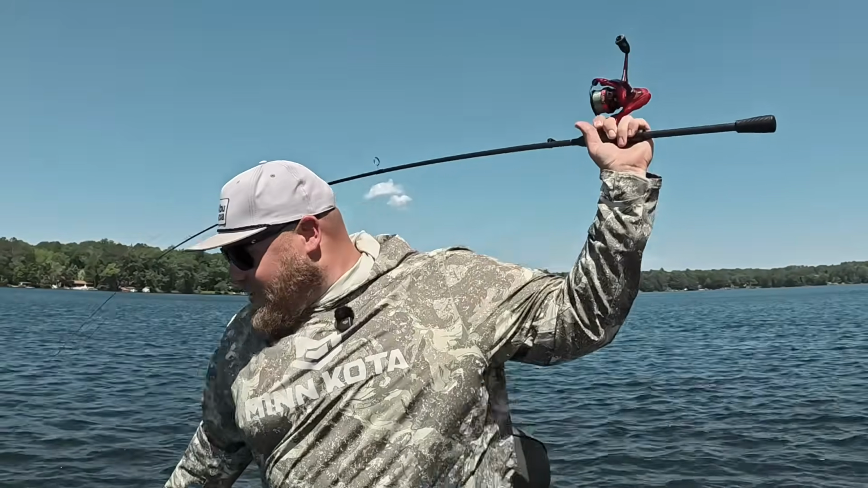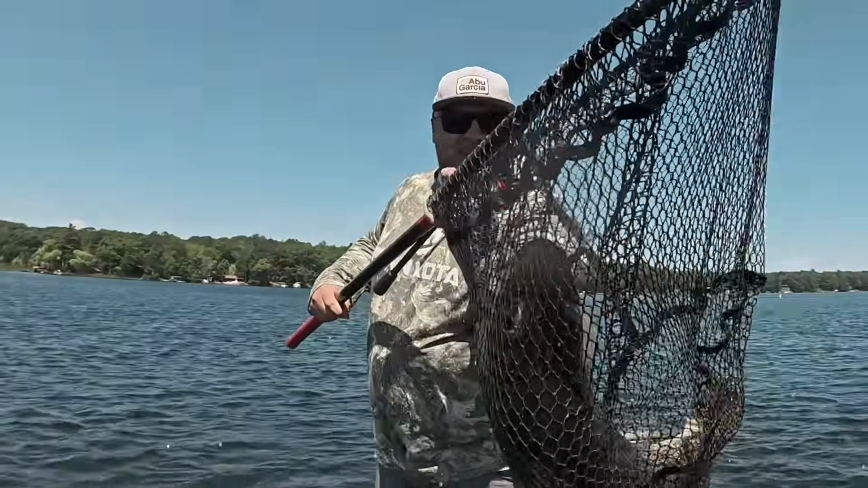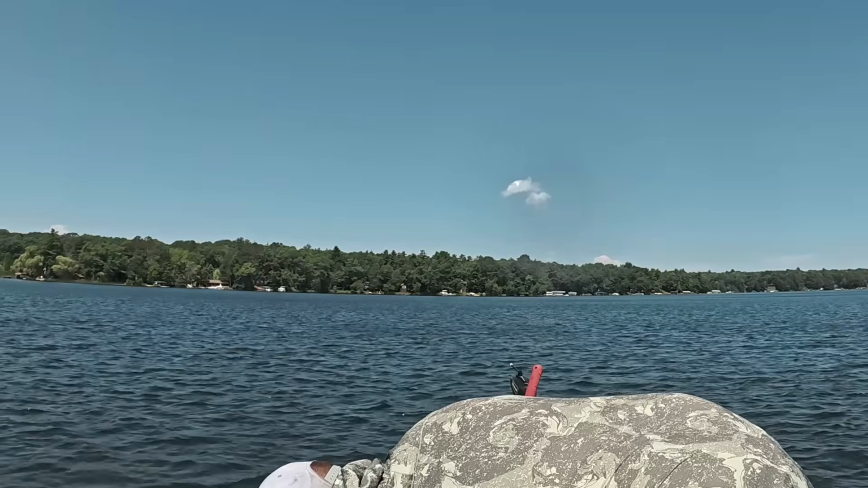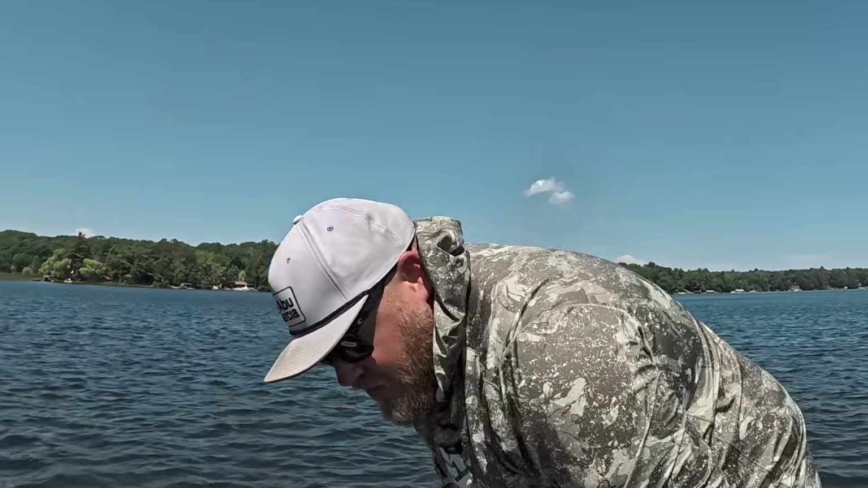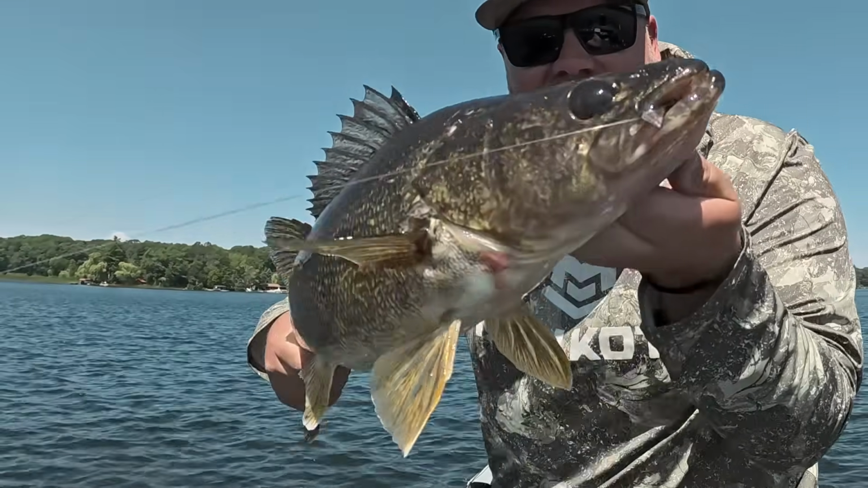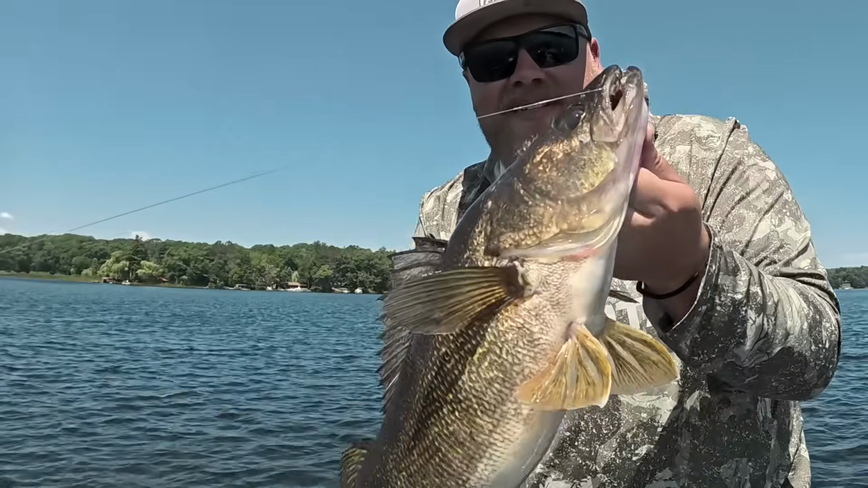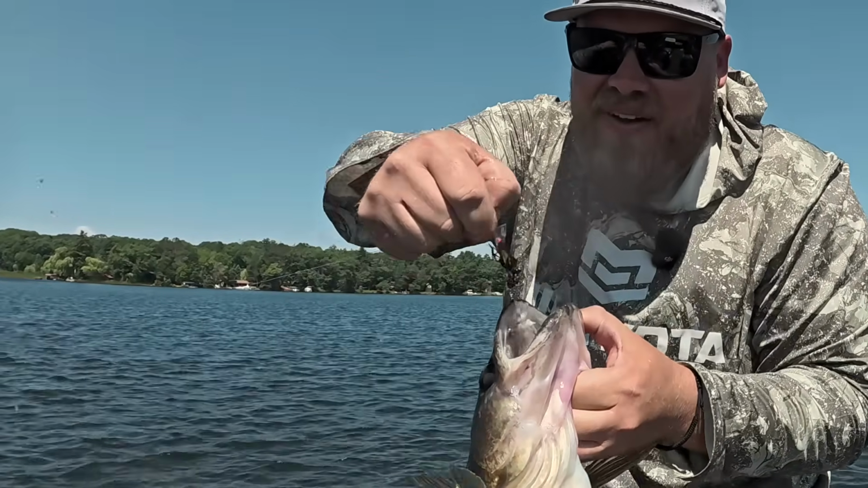Look at that thing. There's a jigging rap in there somewhere. Wow, they're fat out here. See that jigging rap, man? Scarfed. Look at the belly. I love lakes with tulibees because they grow big, fat walleyes. And usually they like aggressive reaction bite stuff.